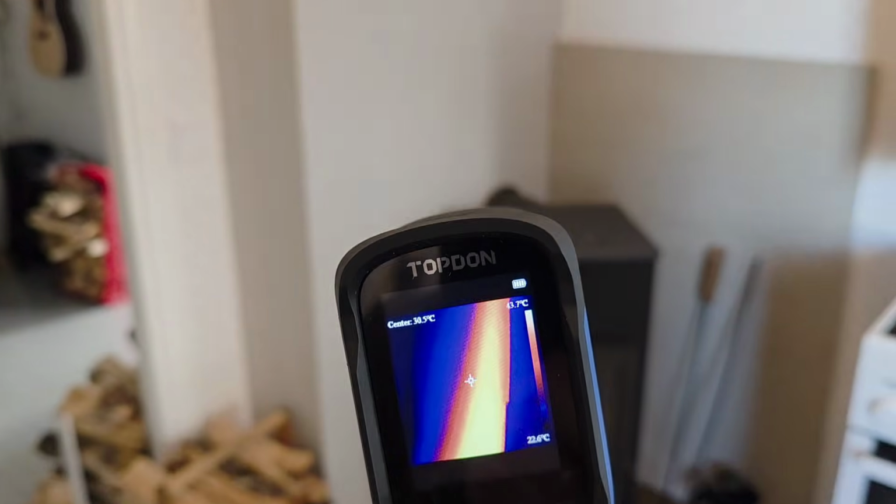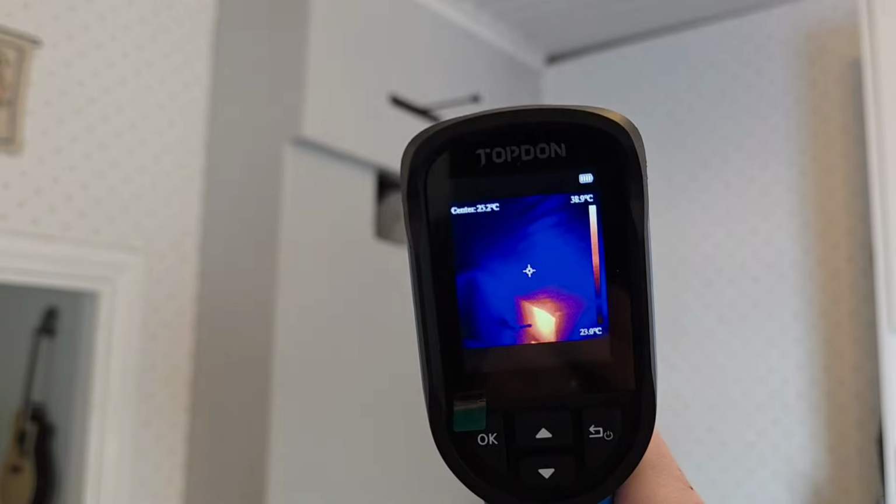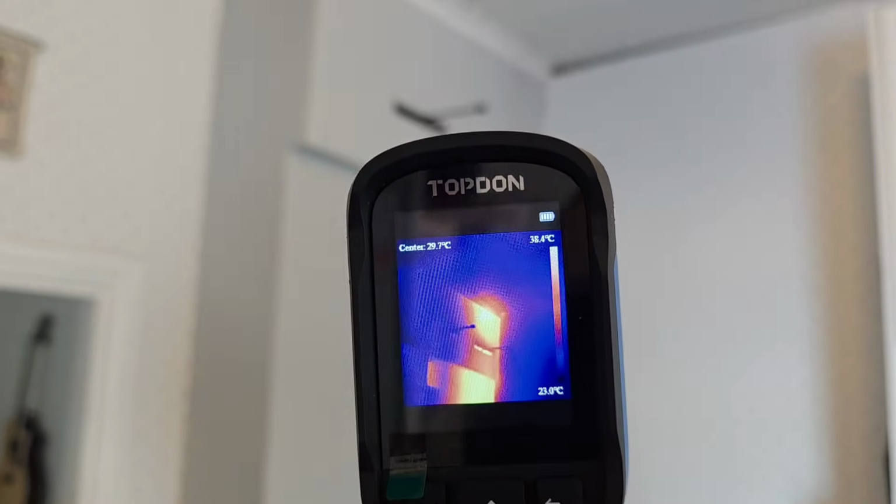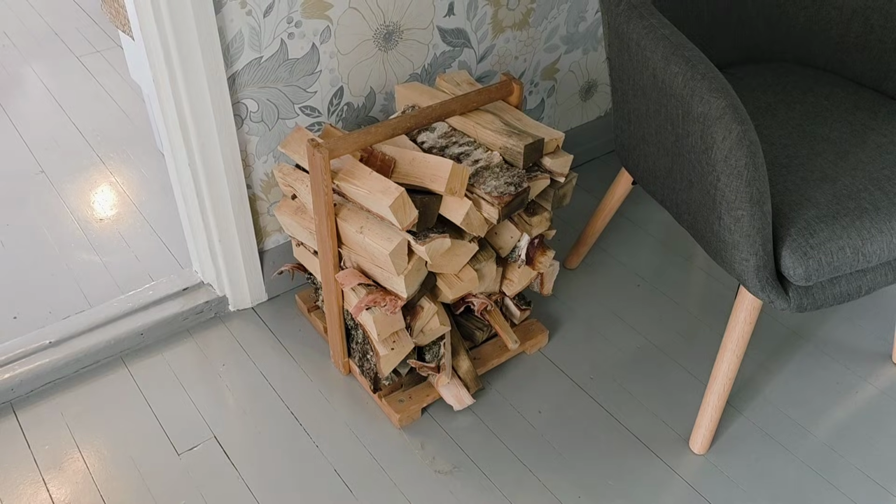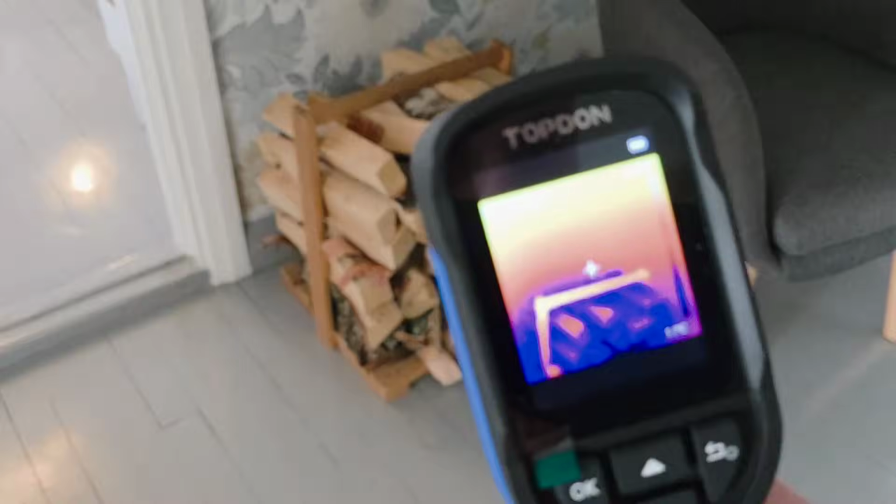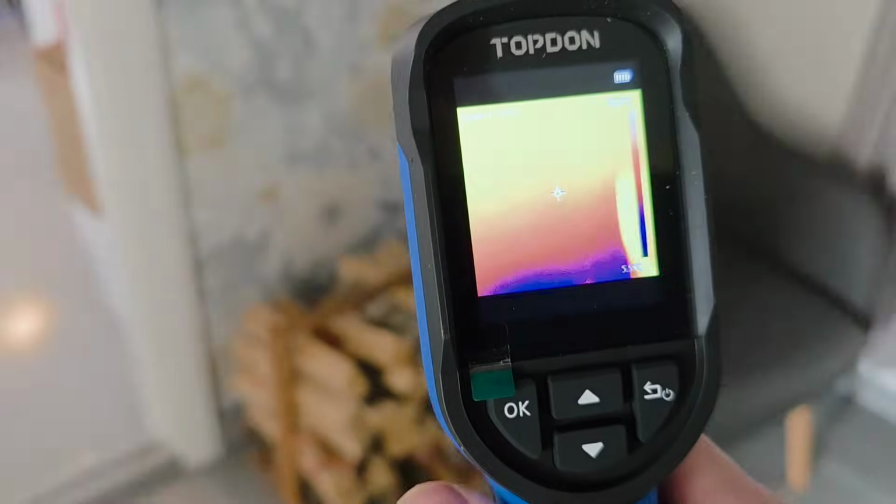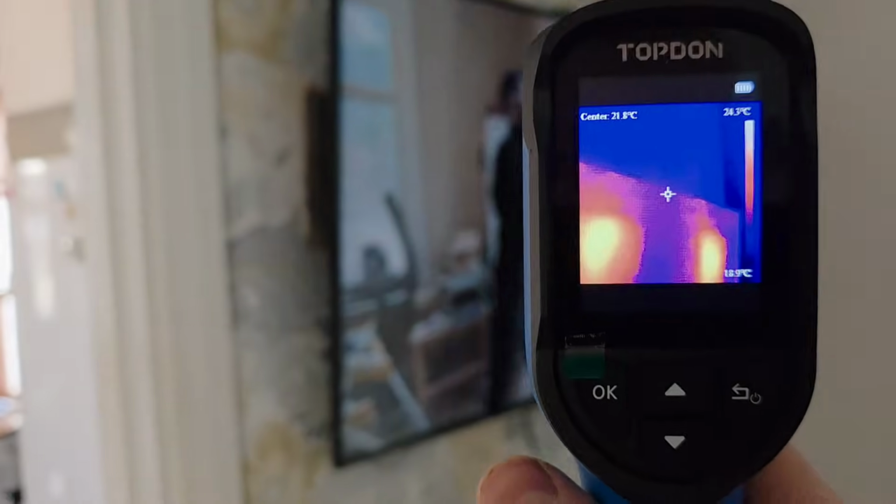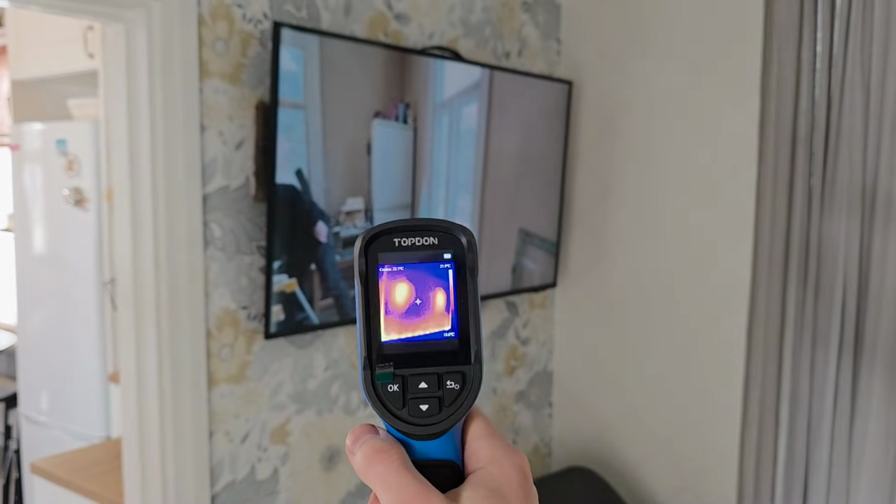Pretty amazing. So we're looking at this now. Wow. And we took in this firewood recently, so it will be pretty cold, I think. Yeah, it is. And TV, television.